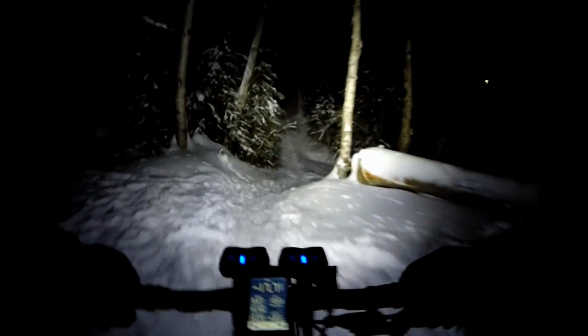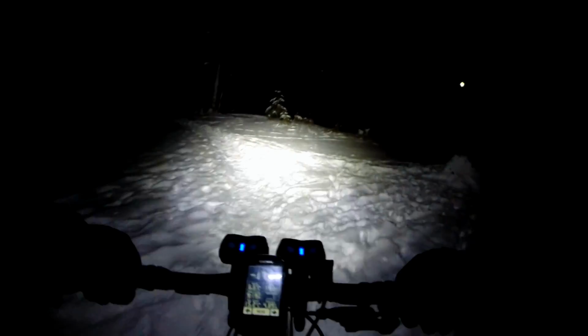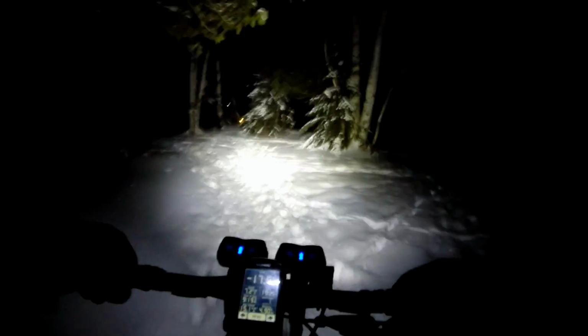I don't know how to describe the snow, but even fat bikes don't do all that well in it. Very difficult to ride through. So we had a few days where there were sections where I literally had to get off and push my bike on the trail system because they didn't go back and clean up those messes.